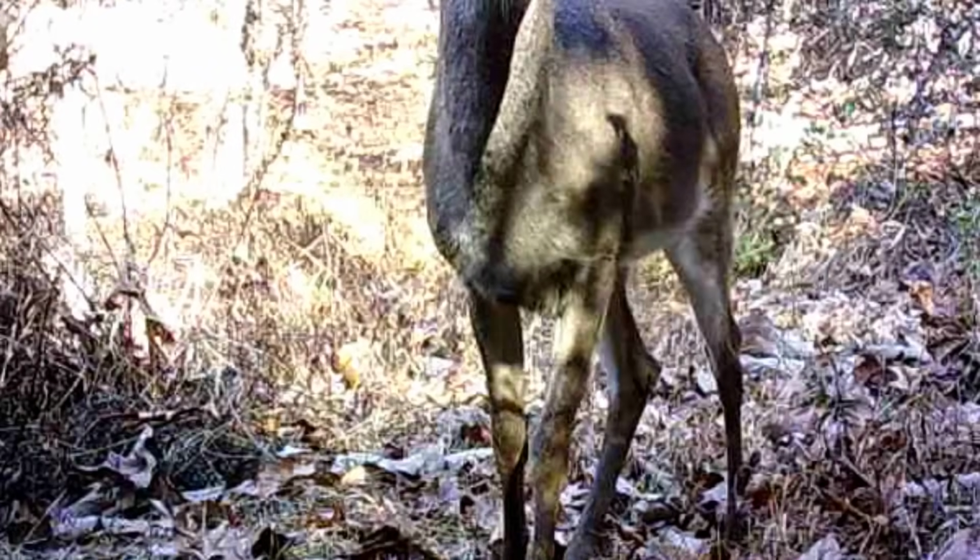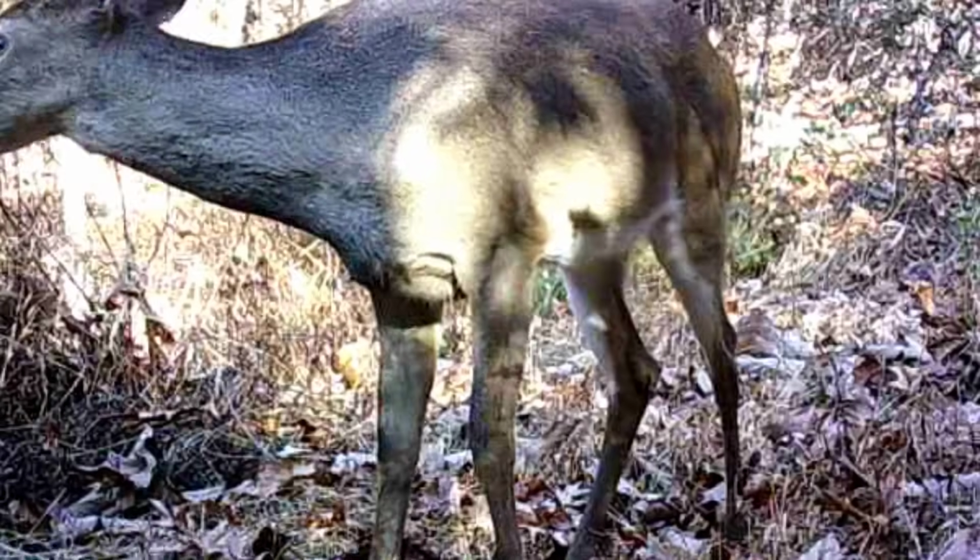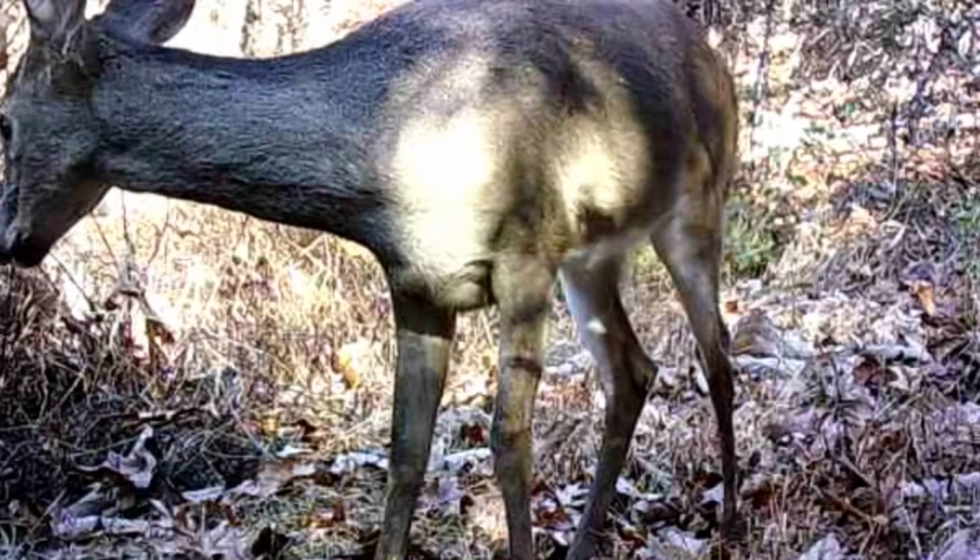And down at the pond, little old doe down here foraging around on the weeds. And a little old squirrel at the pond. He playing in the leaves, ain't he? What? Comical.